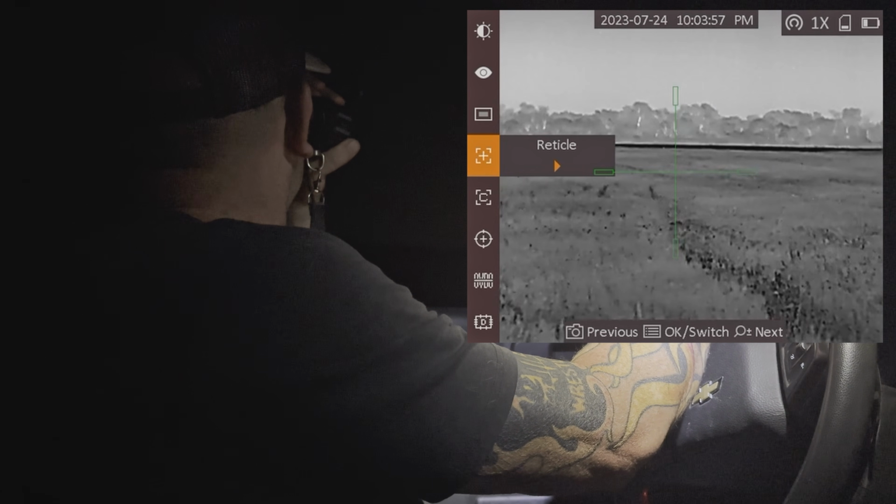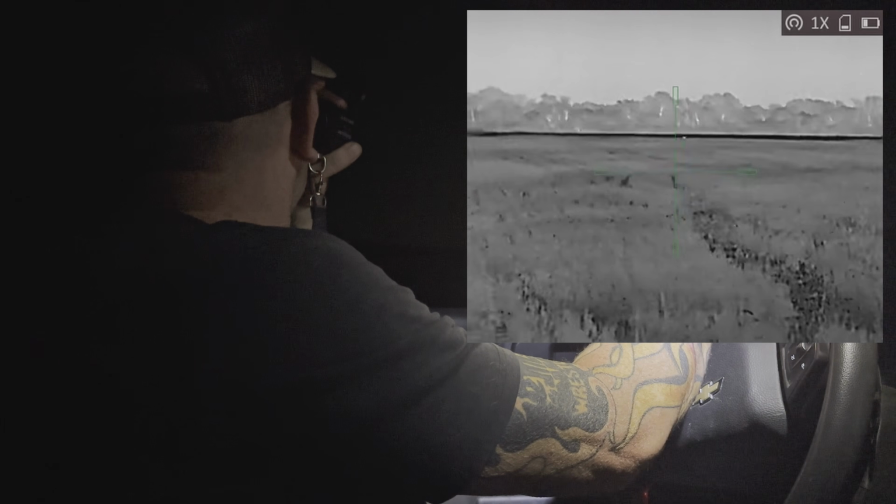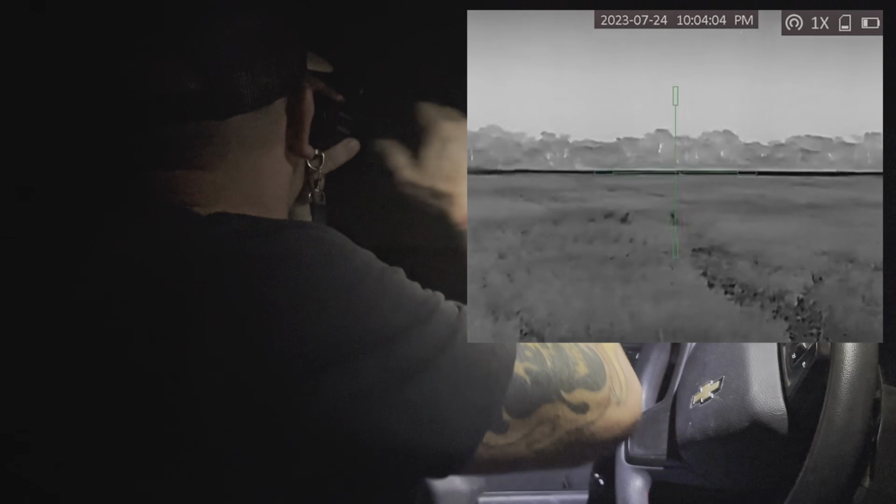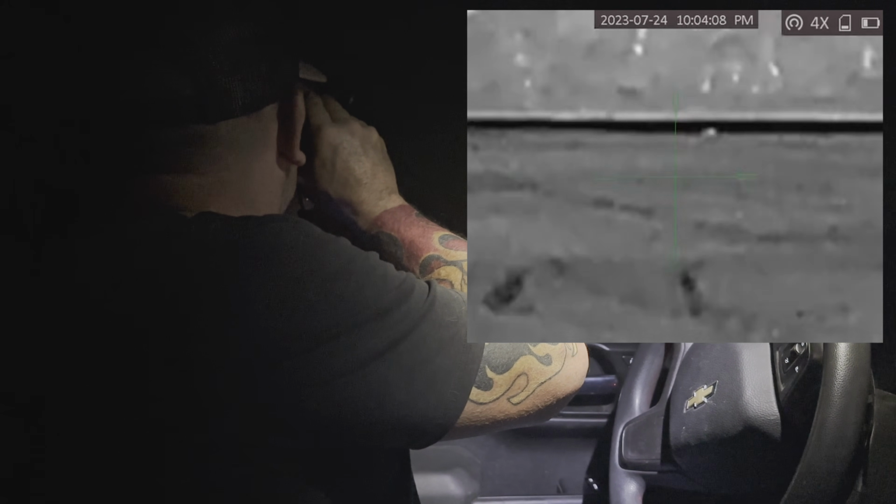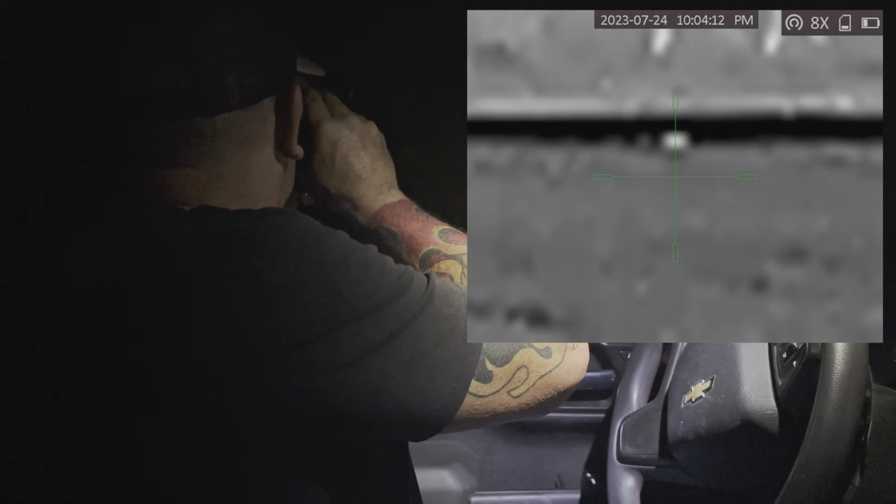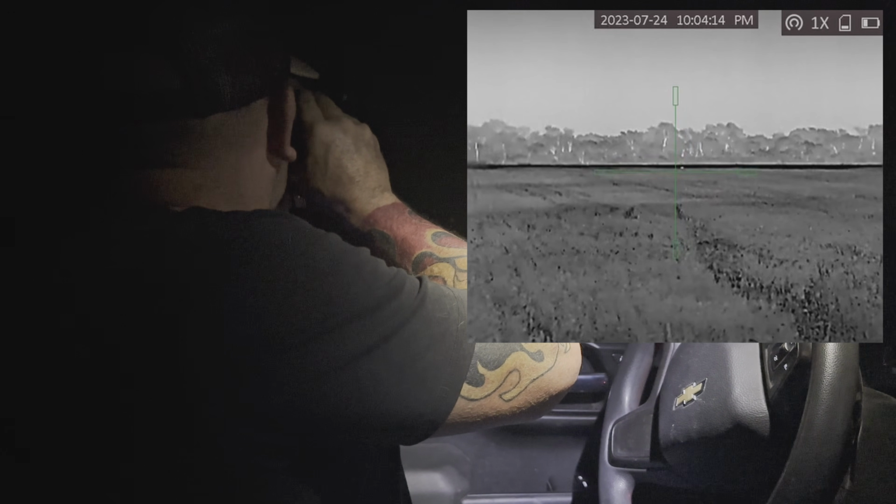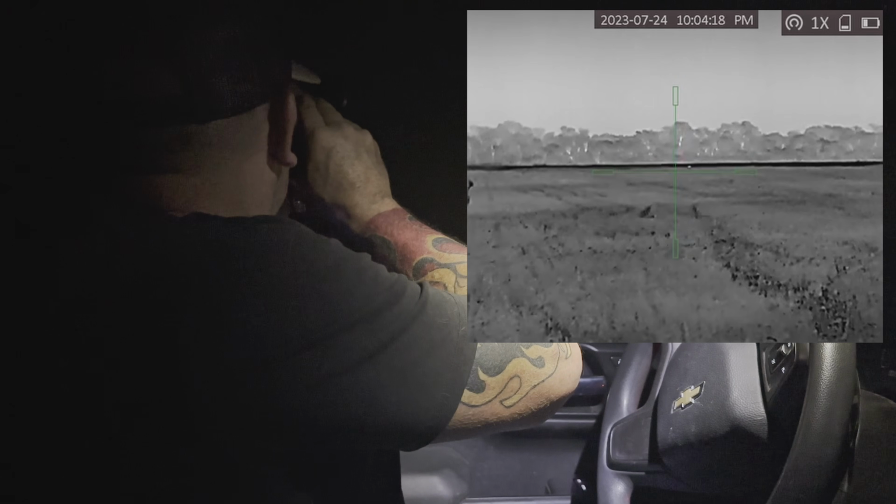Now, if I want to get back out of here, I'm going to hold this thing for 5 seconds on that menu button, and boom, now I'm out of it. Let's zoom in real quick and see. Yep, that's that pig out there, I believe. He had a lot of black on him and some white. Yeah, we got a good-sized pig out there. We might have to run that dude down.